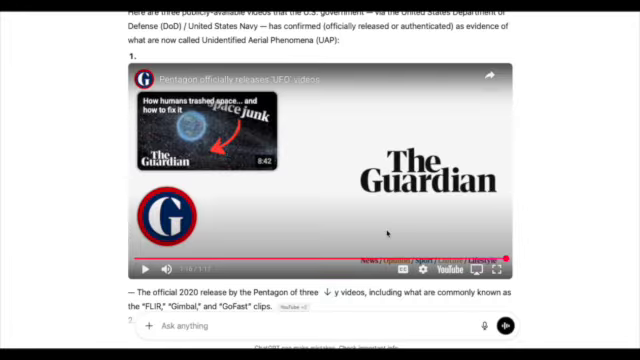So you can see that, at least if you're looking at the 6 observables: hypersonic velocities, instantaneous acceleration, anti-gravity characteristics, transmedium travel, low observability or cloaking, and biological effects, anti-gravity characteristics, look, the one that's rotating in the first clip, it does sort of display that element of the 6 observables.